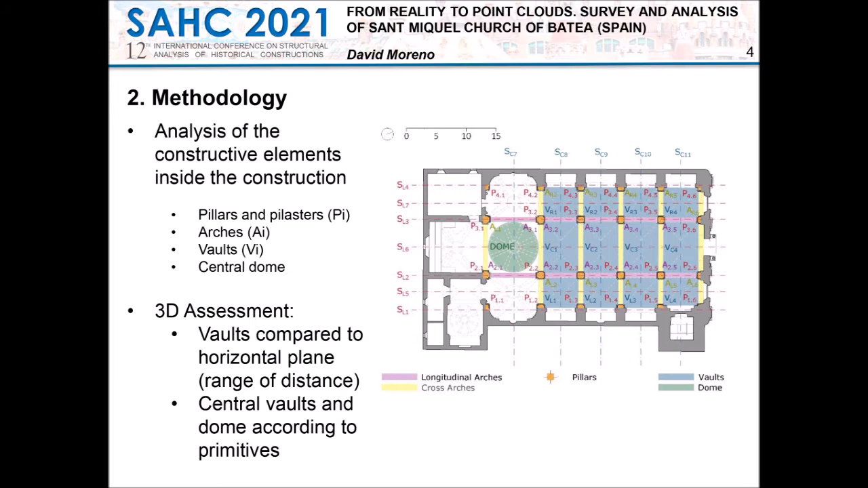2 variants of the assessment were performed. First, the shape of the vaults was analyzed and compared to a horizontal reference plane. A different height from the reference plane was established for the side aisles and the central vault.